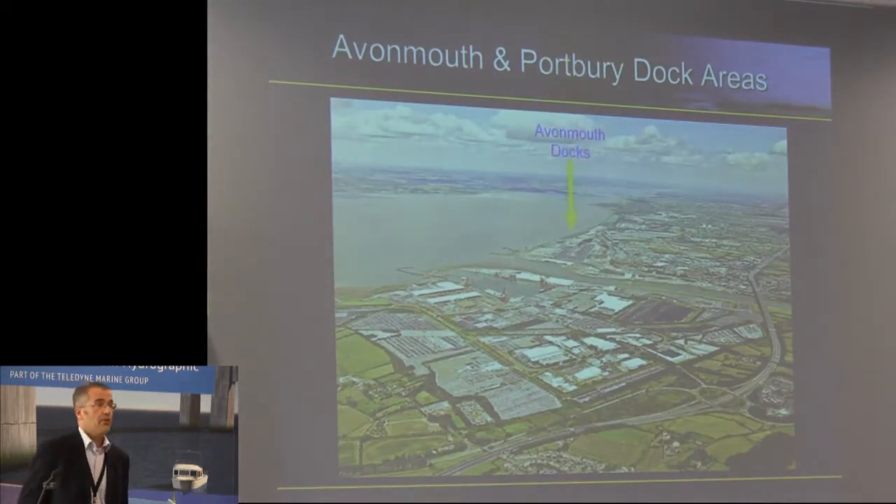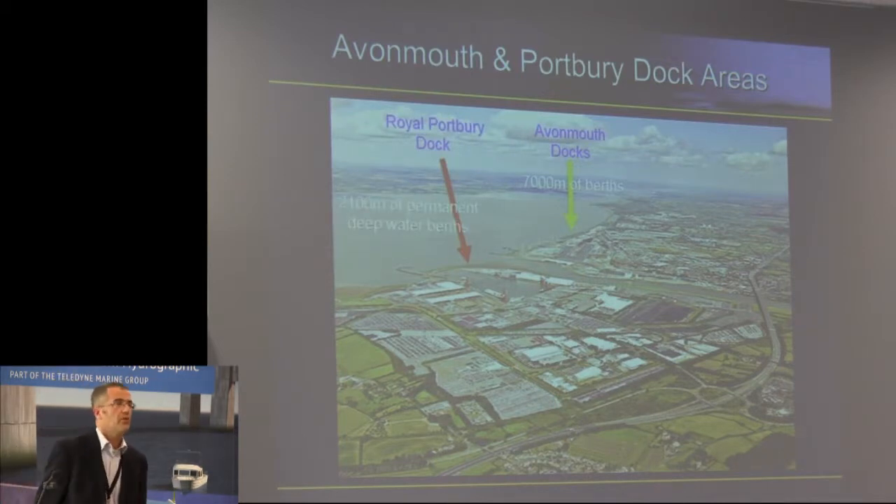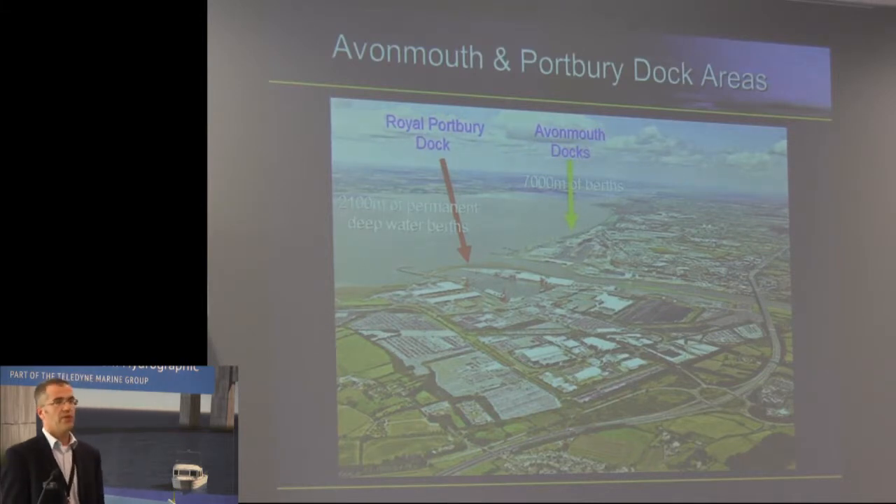Just to give you an overview of where we are, at Avonmouth we've got in the region of about 7 kilometres of berths. And at Portbury, we've got around about 2 kilometres of what we call deep water berths. Because it's an impounded dock, we can hold vessels in there of up to a draft of 14.5 metres. We have the facility to pump the dock up if we need it, and obviously if we're keeping on top of our dredging programme.